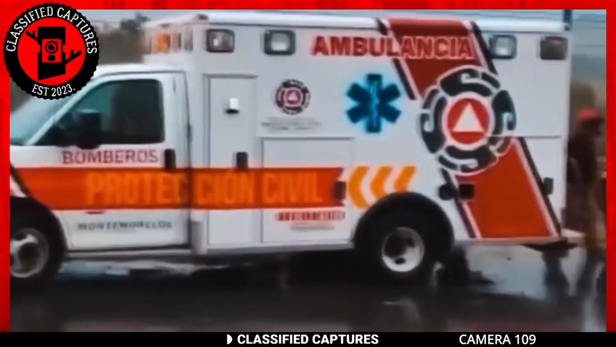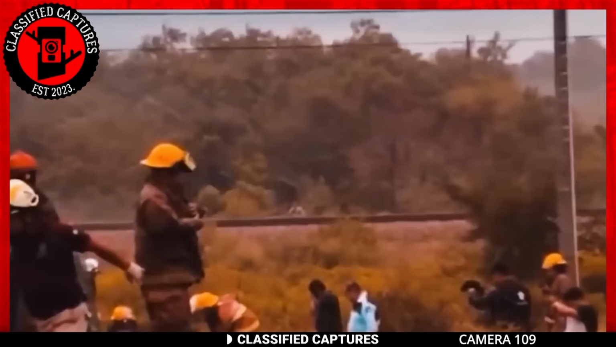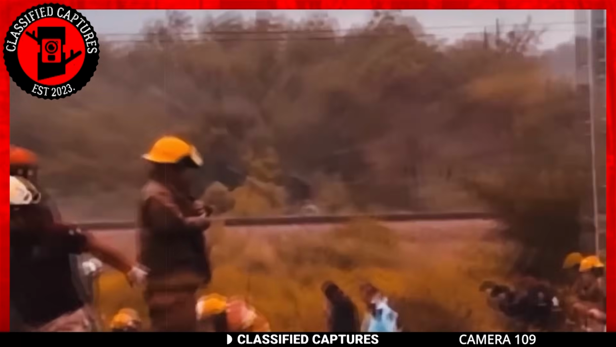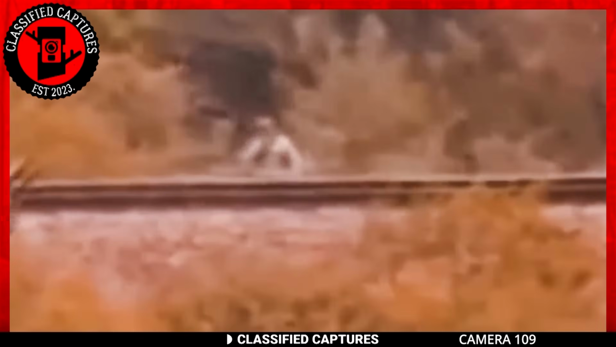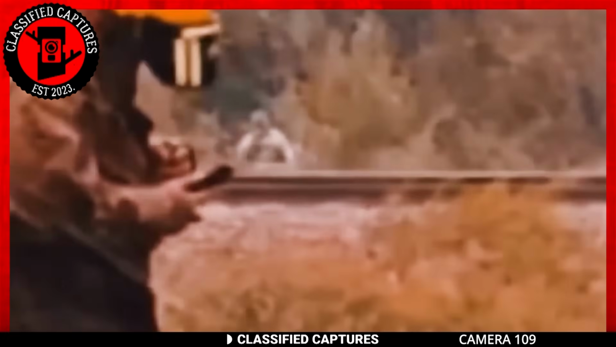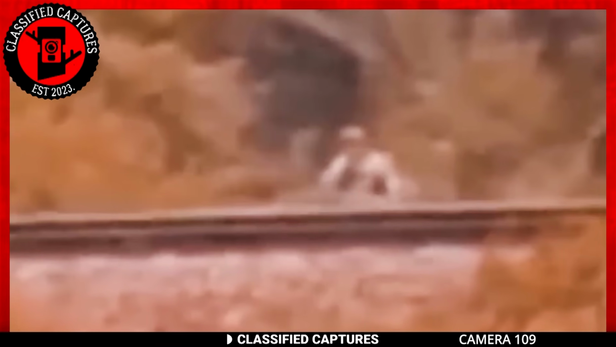In moments of chaos and emergencies, our attention is naturally drawn to the events at hand, such as accidents and injuries. However, some incidents defy explanation and leave us perplexed. This footage, captured at an accident site, is a perfect example of such a bizarre occurrence. Amidst the chaos of paramedics and bystanders tending to the accident, the camera person's gaze inexplicably fixated on something peculiar in the nearby woods. The scene before us showcases a figure set against a backdrop of trees adorned in autumnal hues of brown and orange.